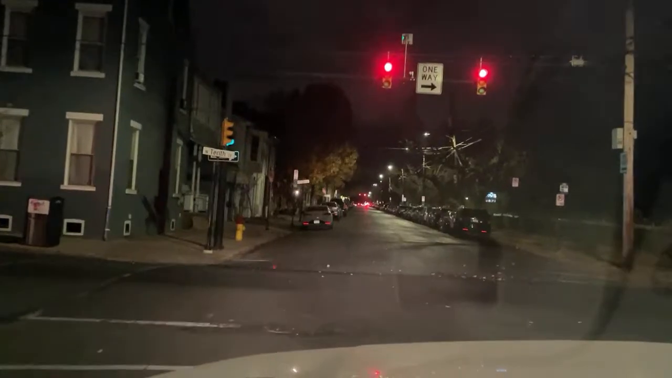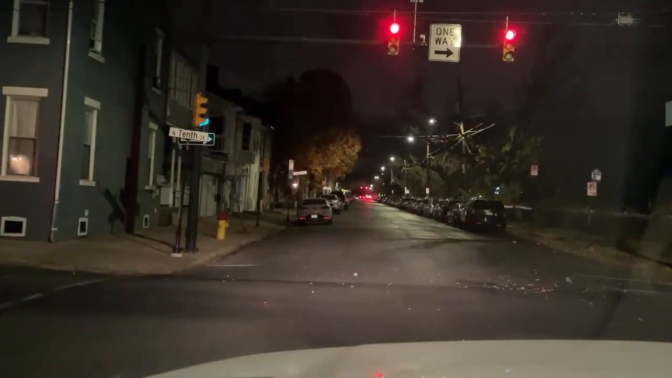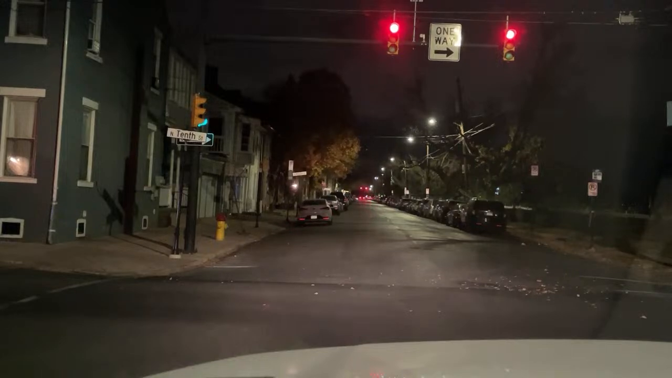You might be out there smoking, you flip your cigarette and it blows the wrong way and starts burning.